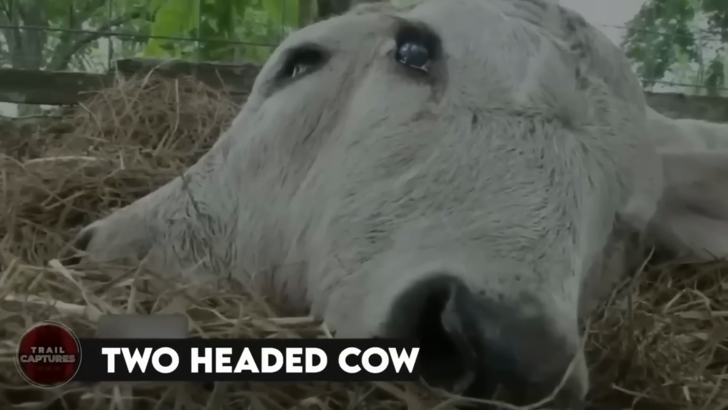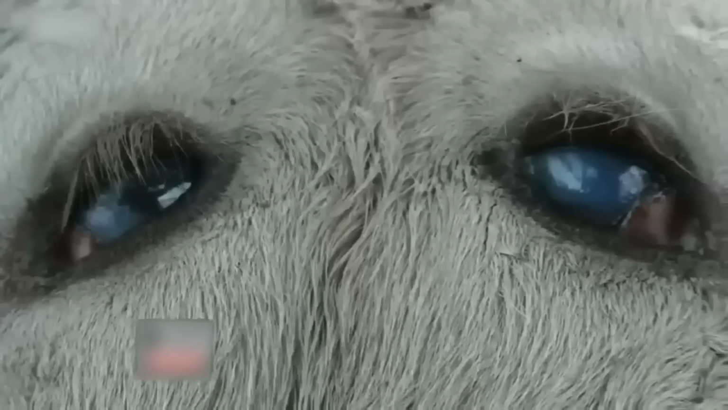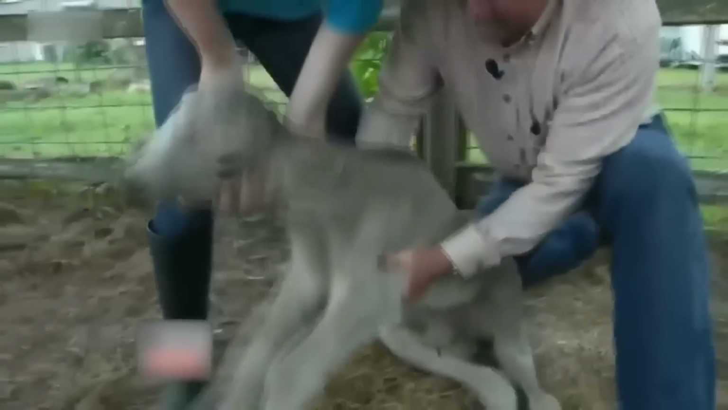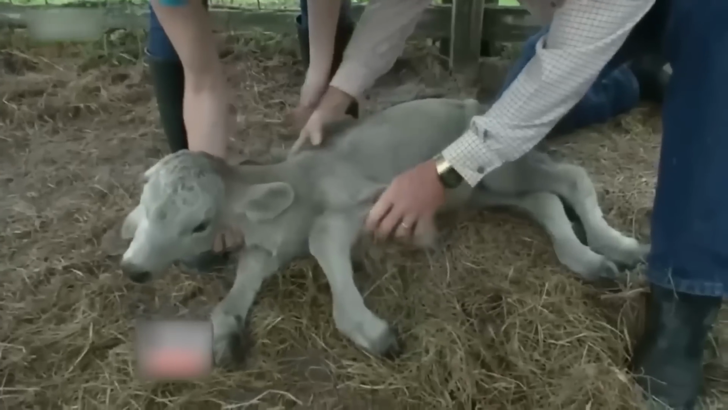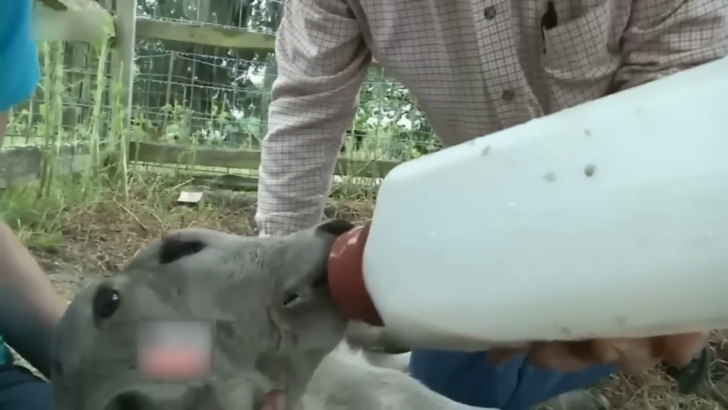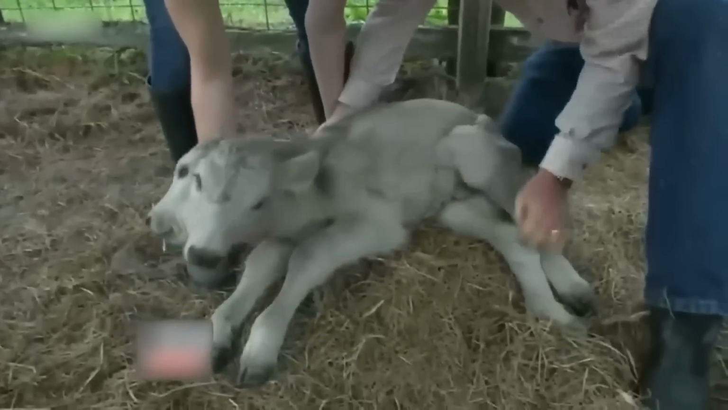Two-headed cow. In 2015, a farmer named Dwight Cruz in Florida had an astonishing experience when his cow gave birth to a calf with two faces. The calf, named Annabelle, had 2 heads, 4 eyes, 2 ears, 2 mouths, and 2 noses. However, it also had 2 brains, which made it difficult for the calf to coordinate and feed from its mother. Consequently, the farm owner had to feed the poor baby with a bottle. Known as dicephalic parapagus, it occurs when the embryo fails to split correctly during pregnancy and could be genetic.